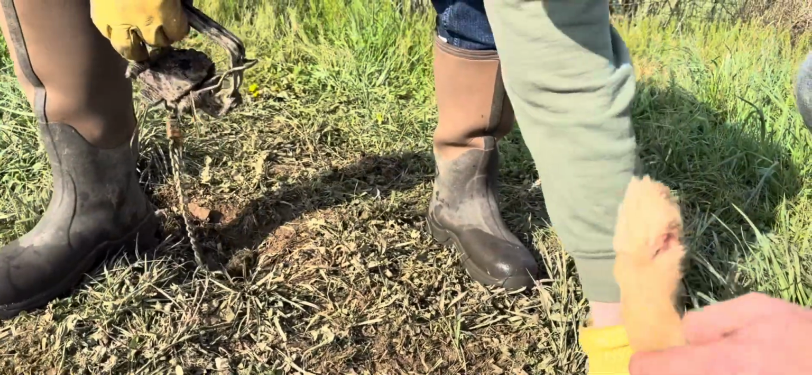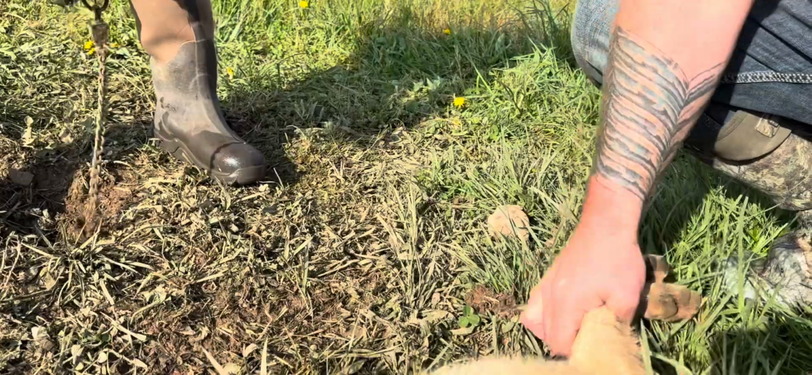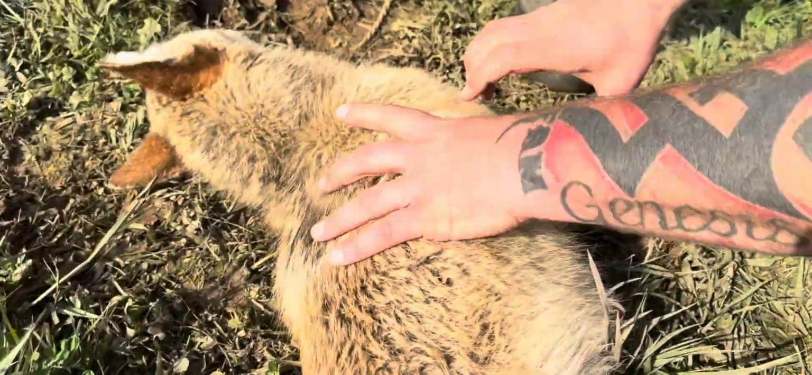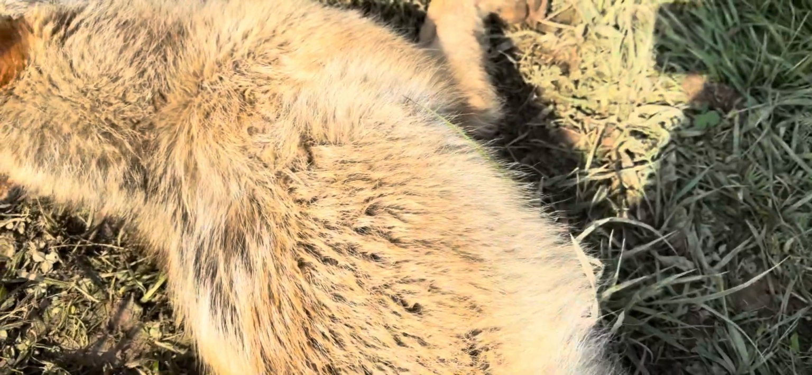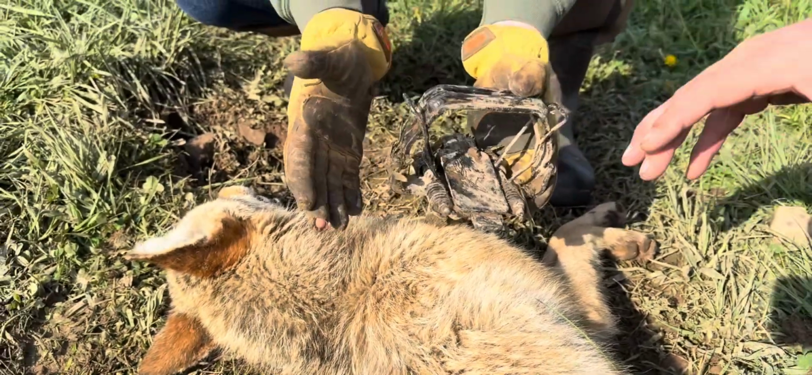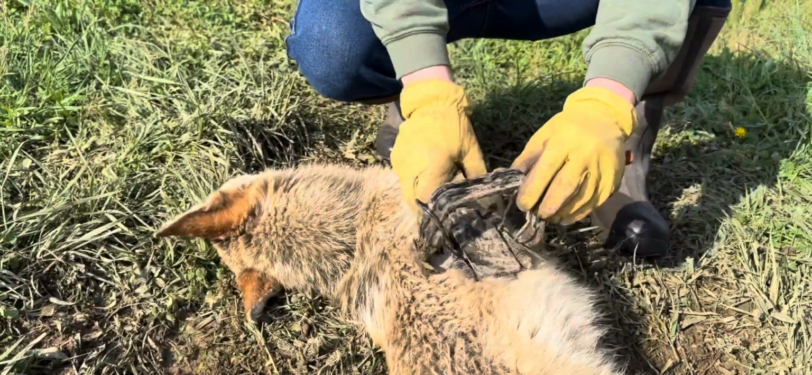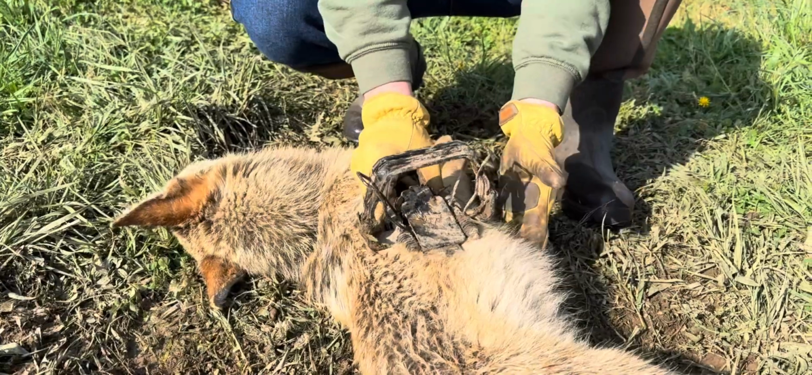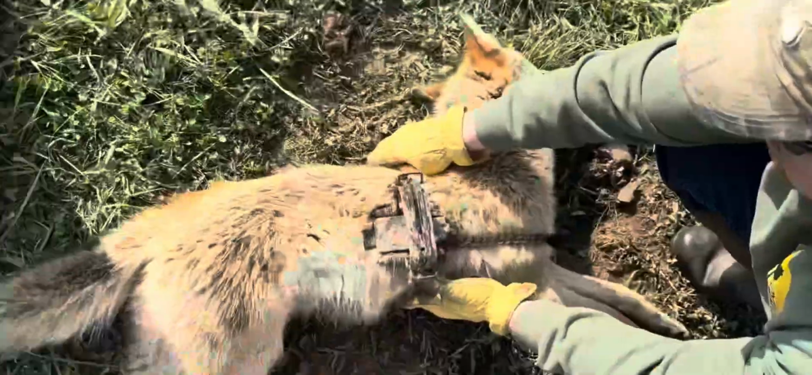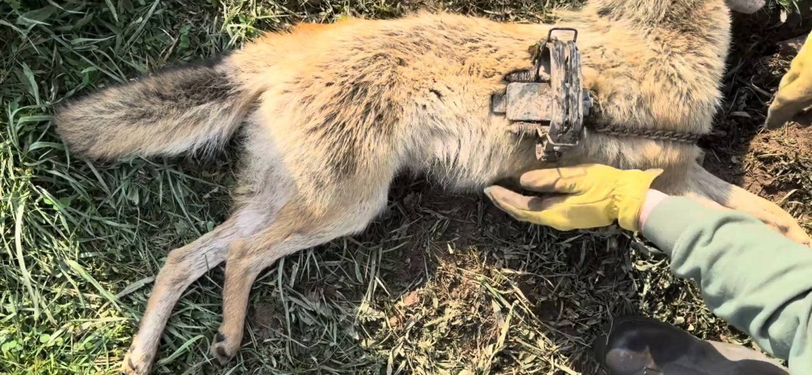But we wanted to show you something for reference too. This goes with predator hunting and how small of a target you're actually shooting at. So this is a trap, and this has a 6-inch base right here. Just for reference, set it and lay it on there. When you see them, that's me pushing the fur down. There's not much to shoot at.